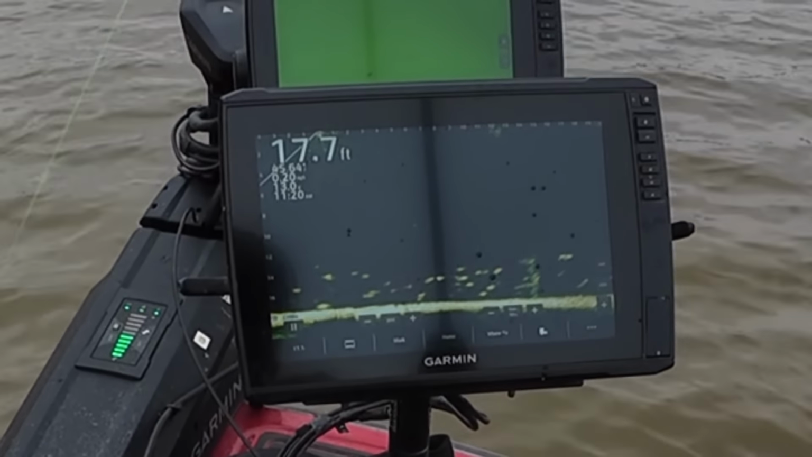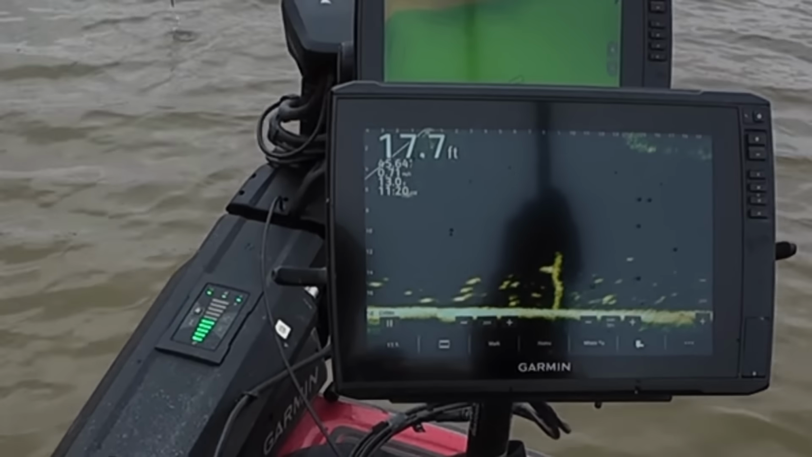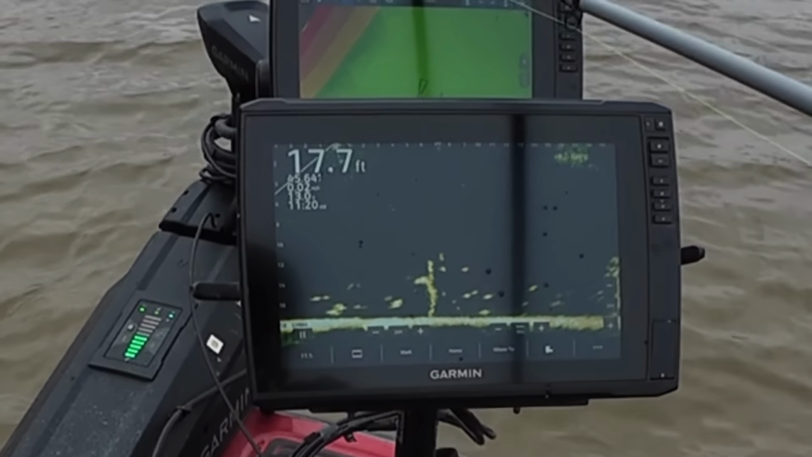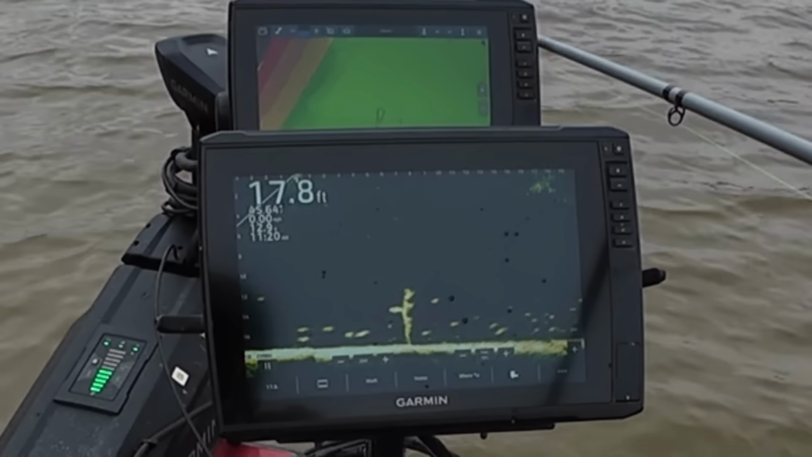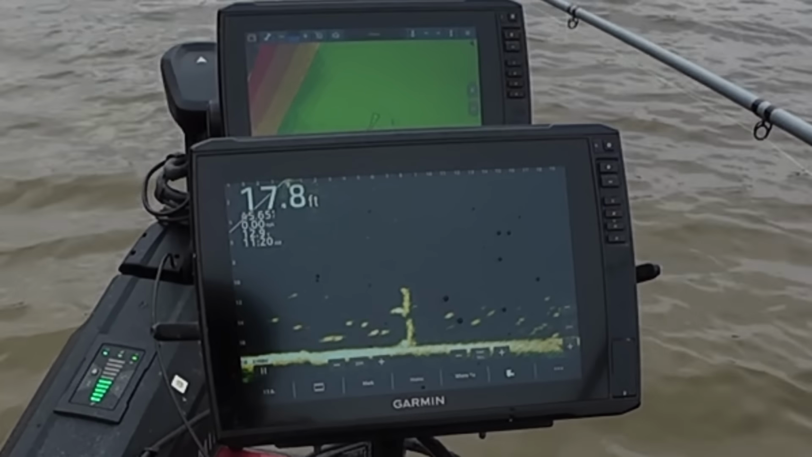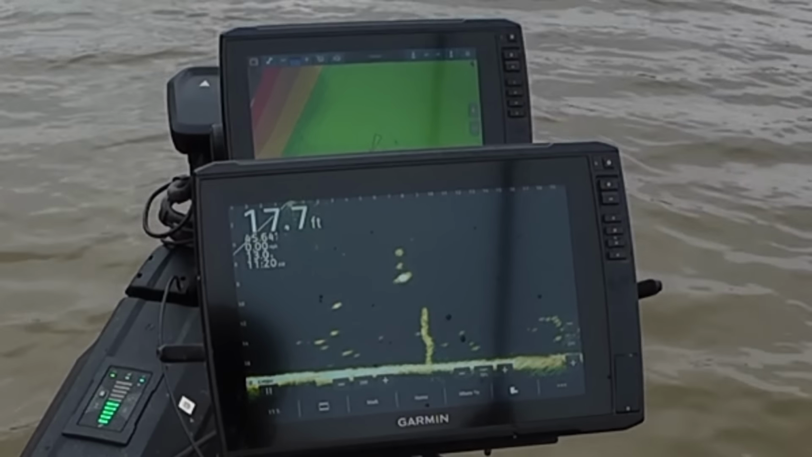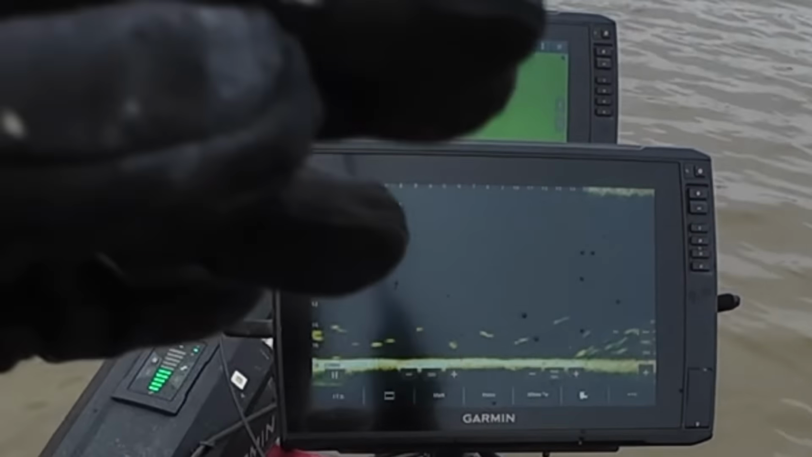Looks like I have another one up here about 14 foot deep on this little stump. So let's go down and see if he's hungry. Something else running up there. That's not a crappie. Right there. Here he comes. Really? Turned away. Make all that effort and turn away.